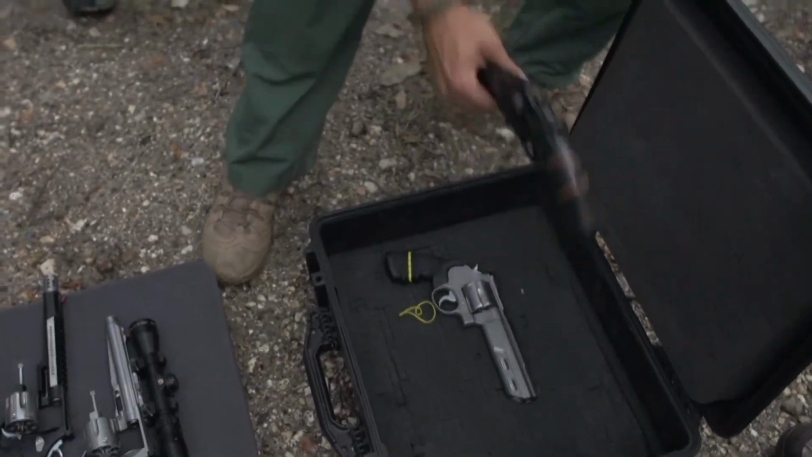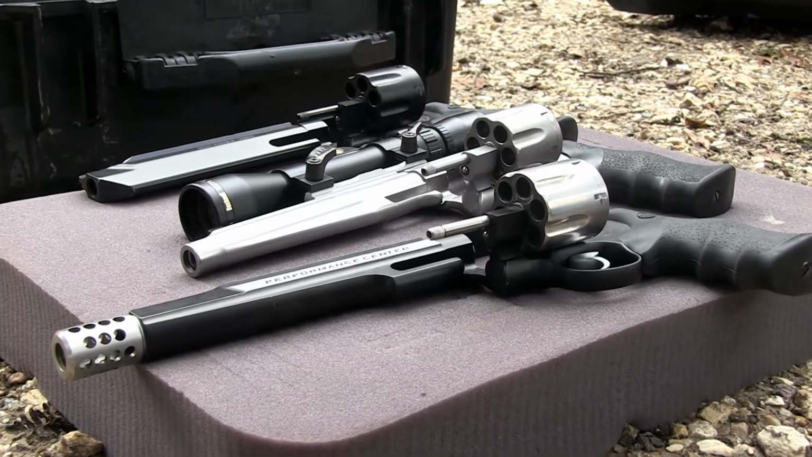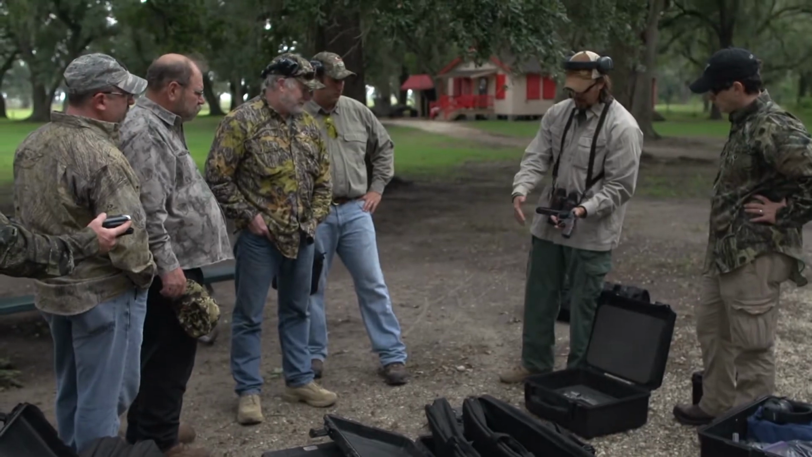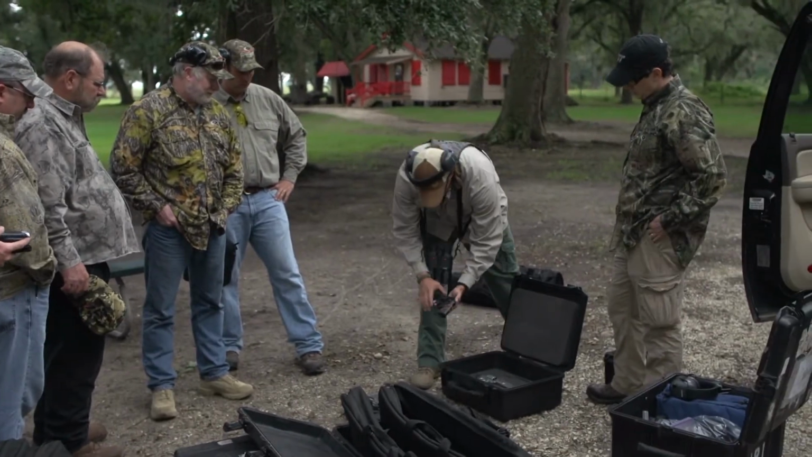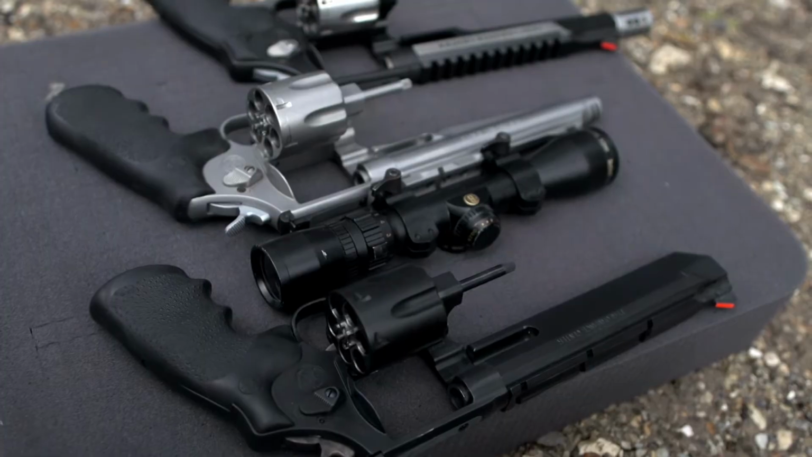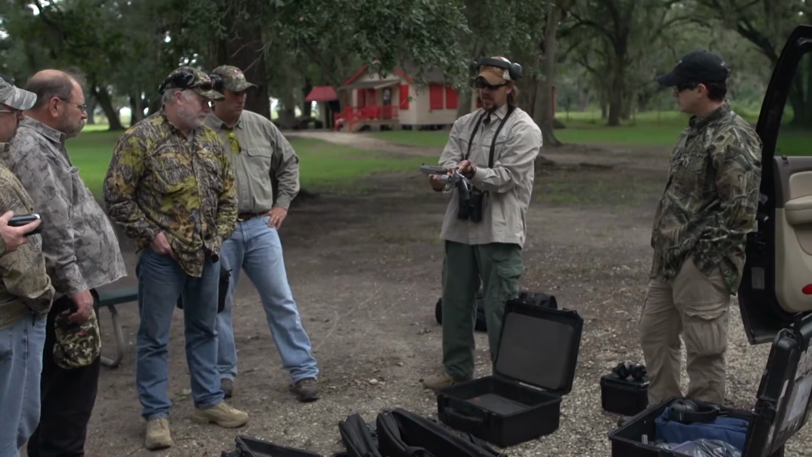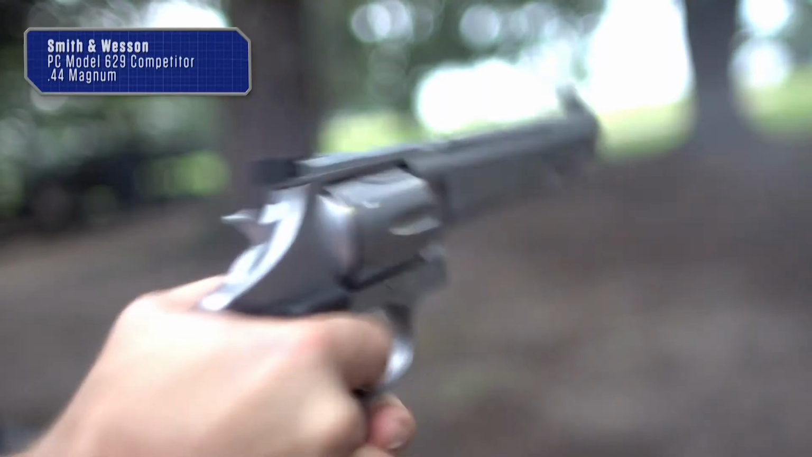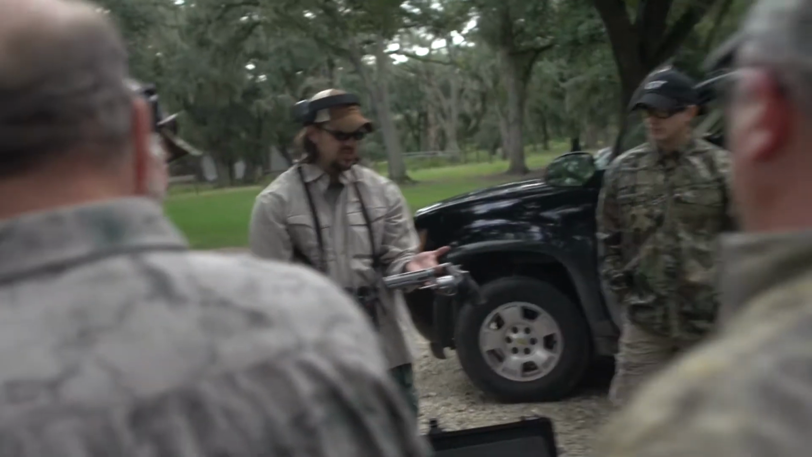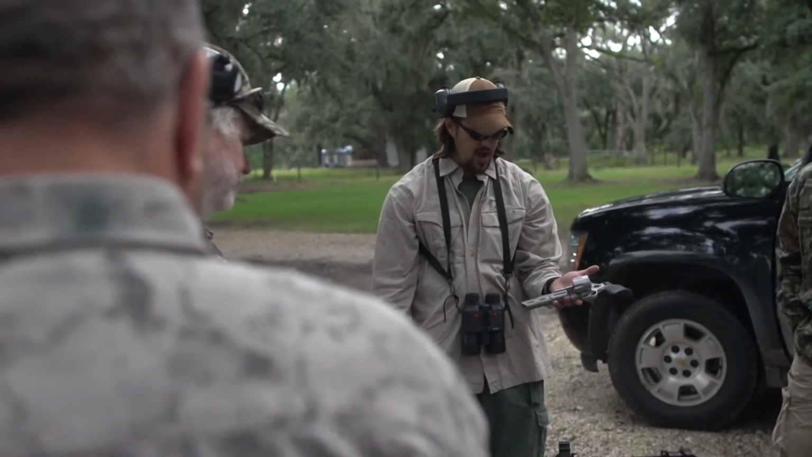And we've got the Stealth Hunter, basically continuing on that line with integrated rails on top of the barrels, but this one has the ported comp. So again, all three of these have three different ports, or compensators, if you will. And then we've got the Smith & Wesson 629 Competitor, another 44 mag, but as you can see on the front, it's got their barrel weight system. So for somebody who's getting into the bowling pin leagues, the IDPA leagues, who wants to be able to shift the weight out, you've got a nice stainless steel Performance Center 44 mag.